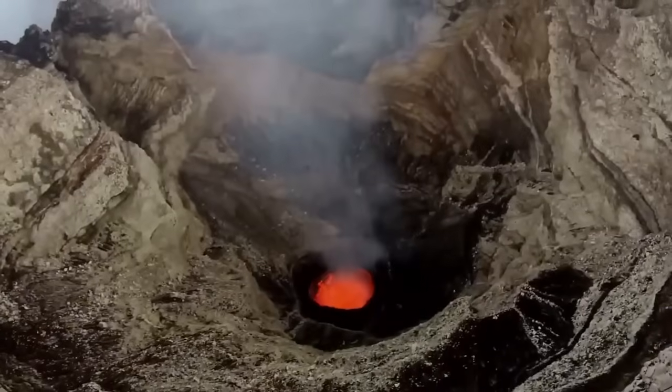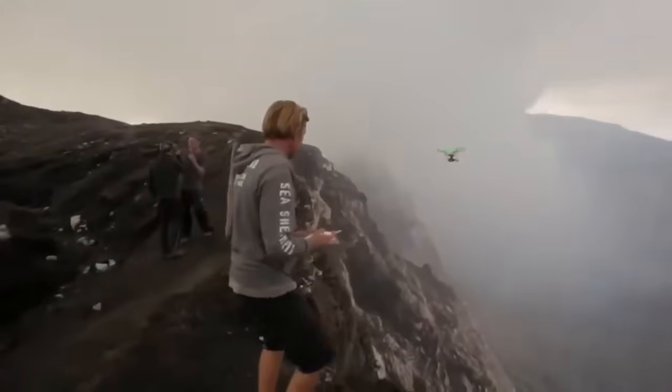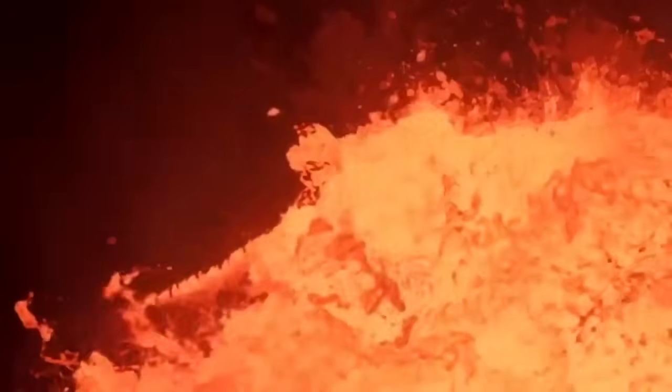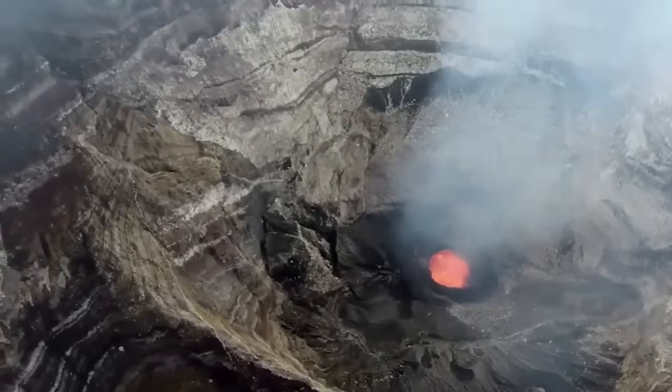Well, apparently lots of drones are sacrificed in this ritual. And even though it's very sad, the drone which gave us these amazing shots of an active volcano in Vanuatu is no more with us either. Respect for our fallen soldier.